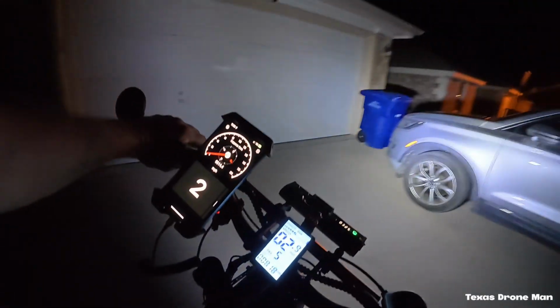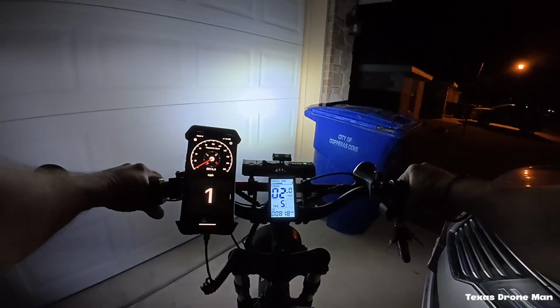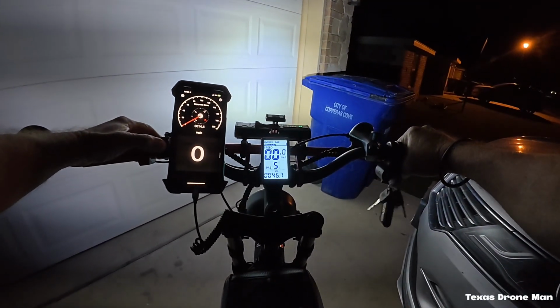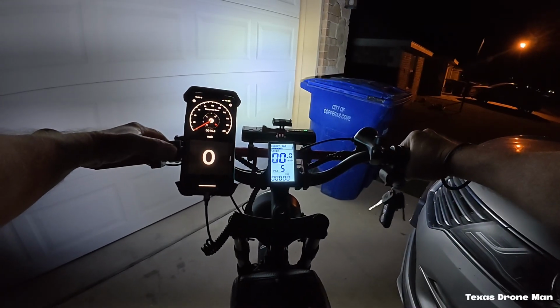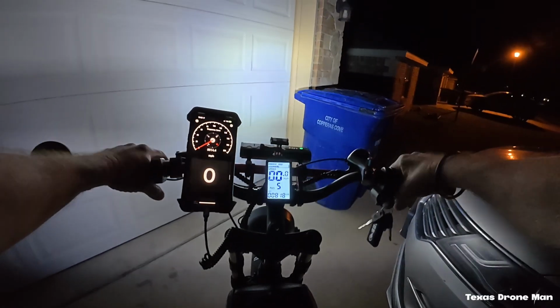What's that? Nothing. Let's see what we got voltage-wise. 46.7. It'll be at 50. Like I said, man, this thing goes forever. Rode for an hour and 11 minutes.